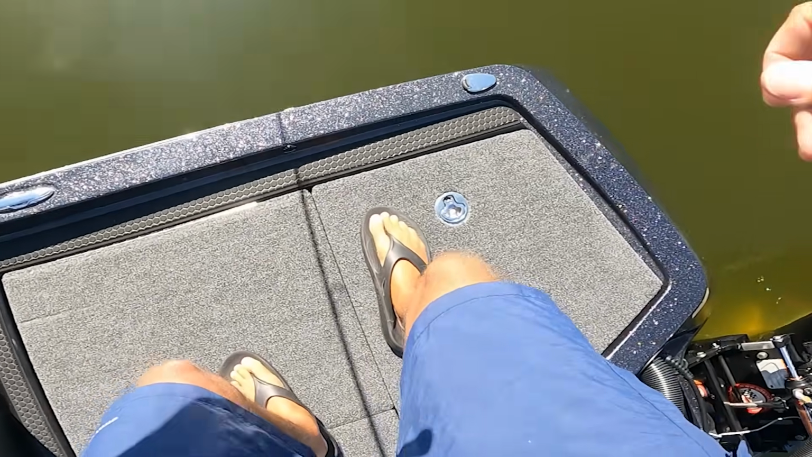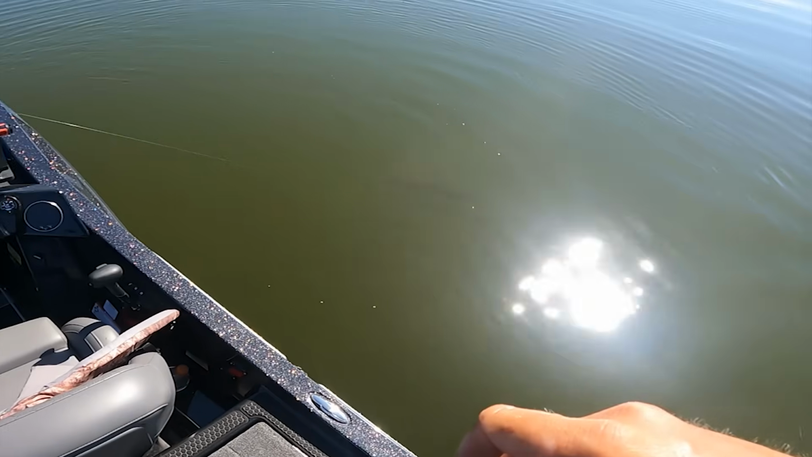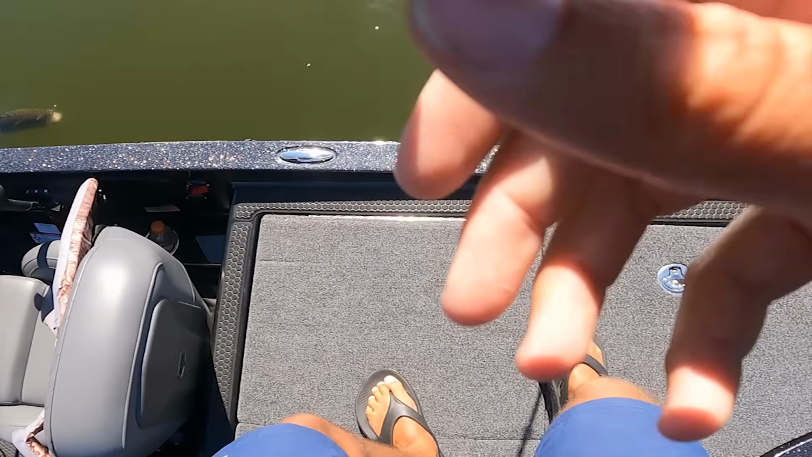This is 8-pound braid, 8-pound fluoro, 5-6-pound fish. Stay hooked up.